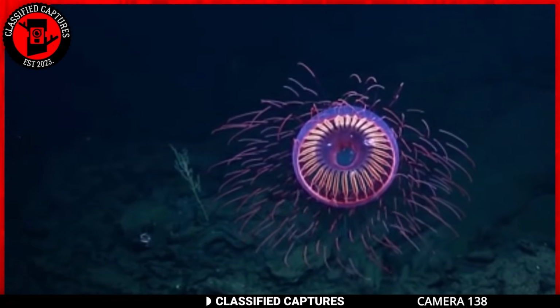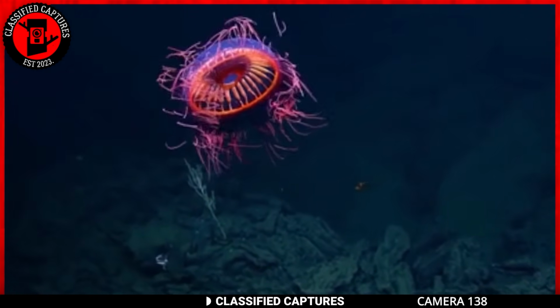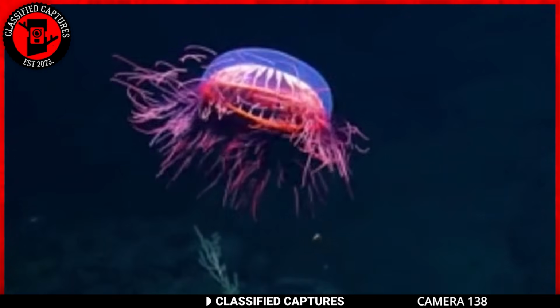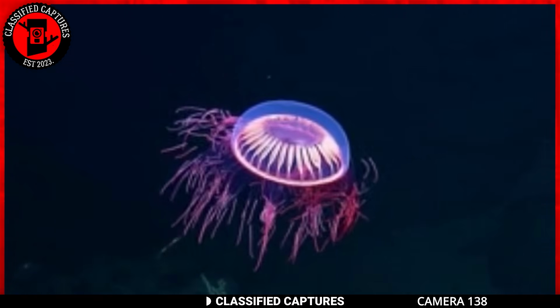For those like me who aren't familiar with it, the deep-sea firework jellyfish is a stunning marine creature that inhabits the abyssal depths of the ocean, often found at depths exceeding 4,000 feet. This elusive species was first discovered in the eastern Pacific Ocean and has since captivated scientists and deep-sea explorers alike